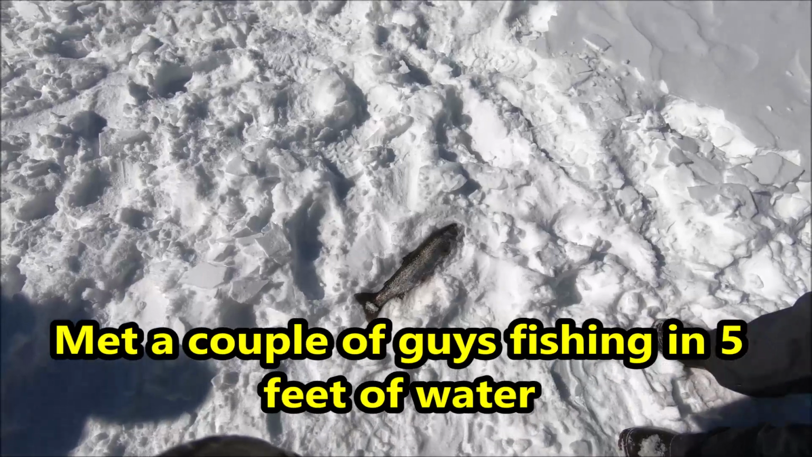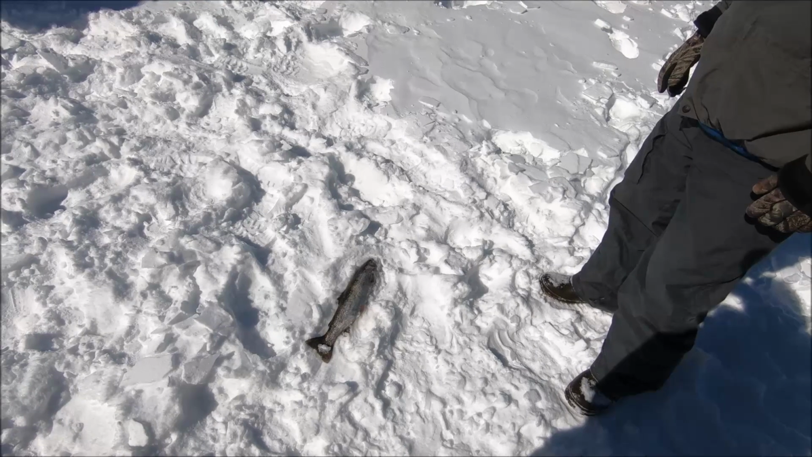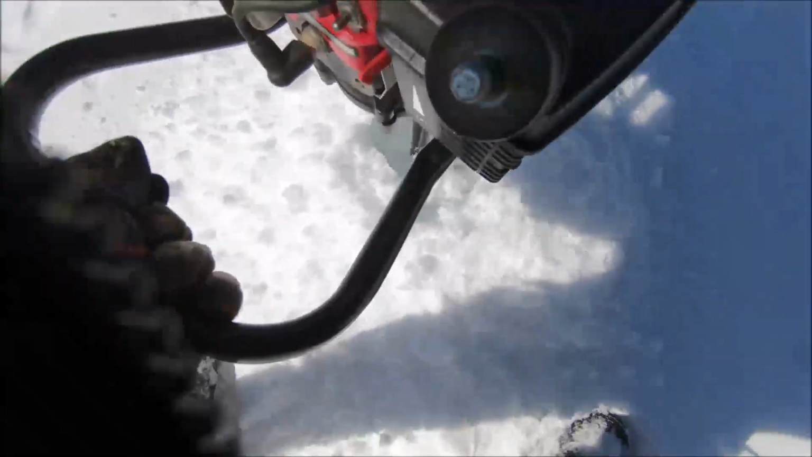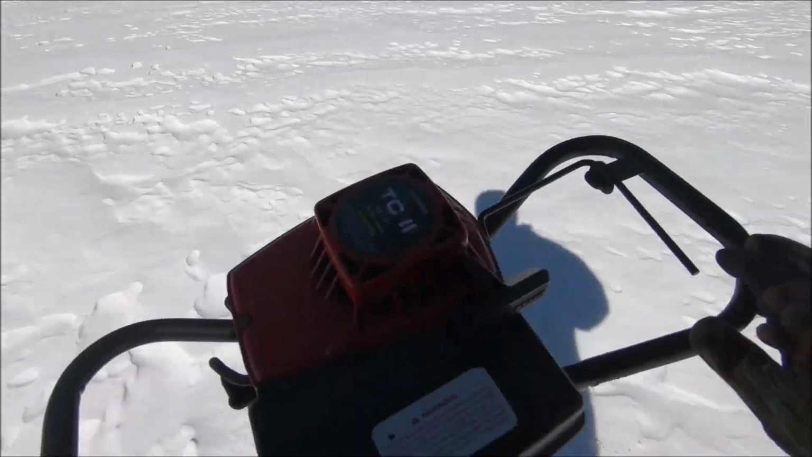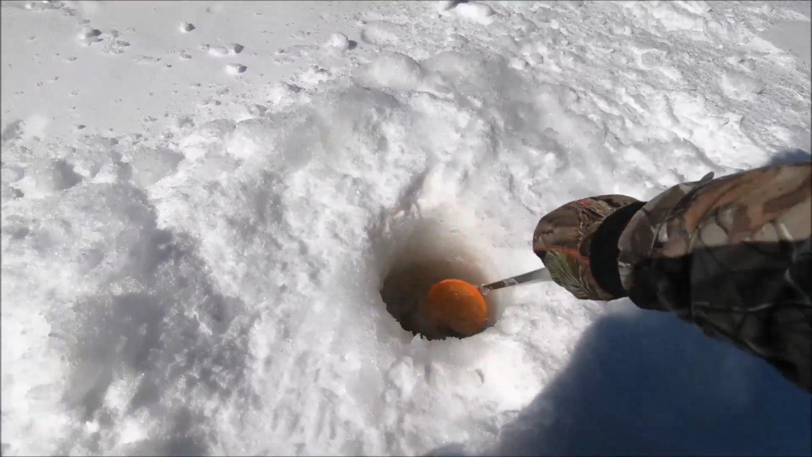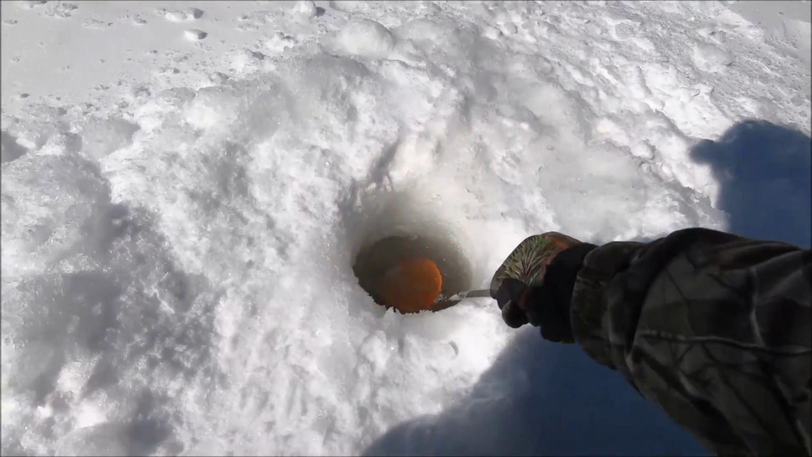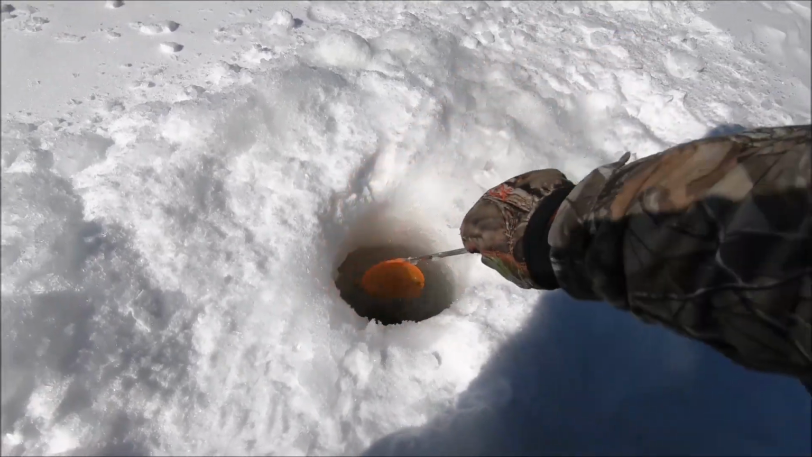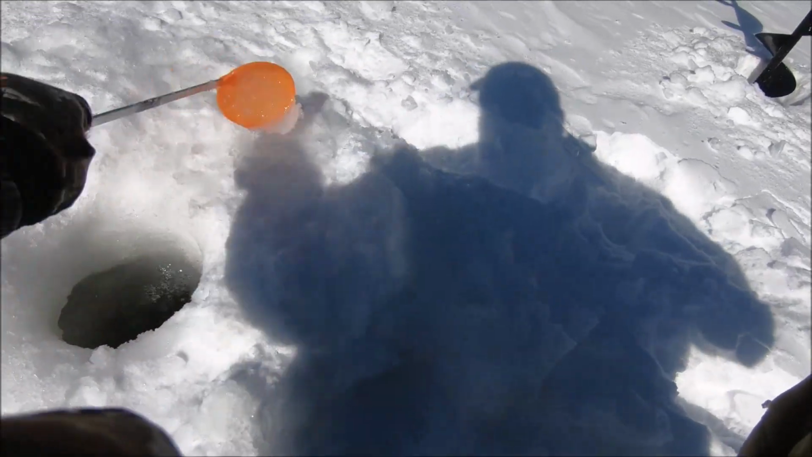Nice, that's about a 16, 17-inch rainbow. Yep. What'd you catch them on, eggs? Yep. Awesome. Down the bottom. Nice. Met a couple of guys right off the shore. They said they were fishing in about 4 or 5 feet of water. That nice rainbow, probably a 2-pound, 16, 17 inches. Using eggs.